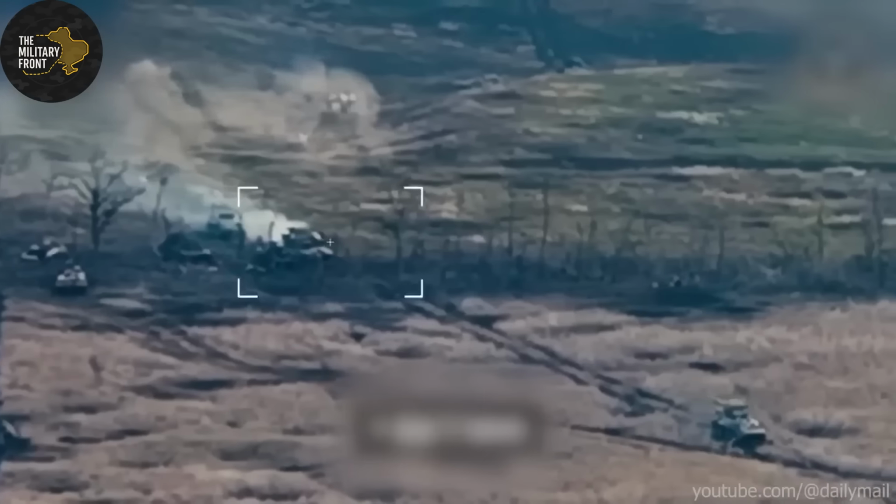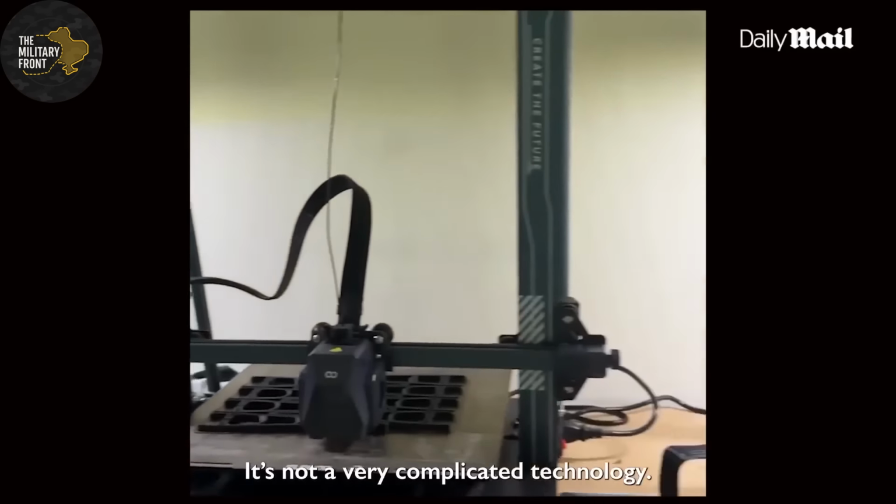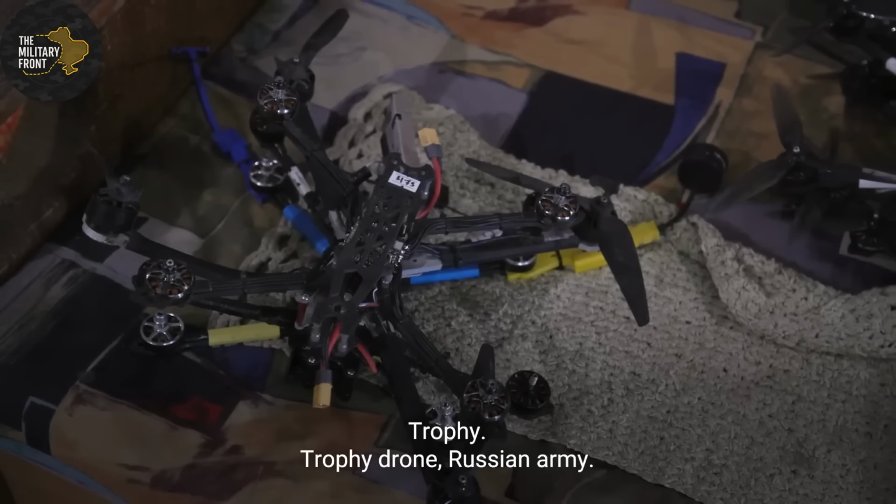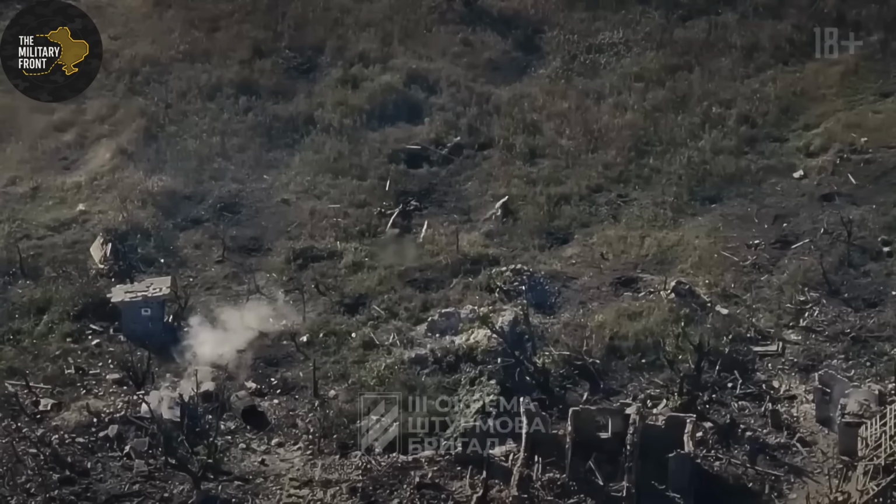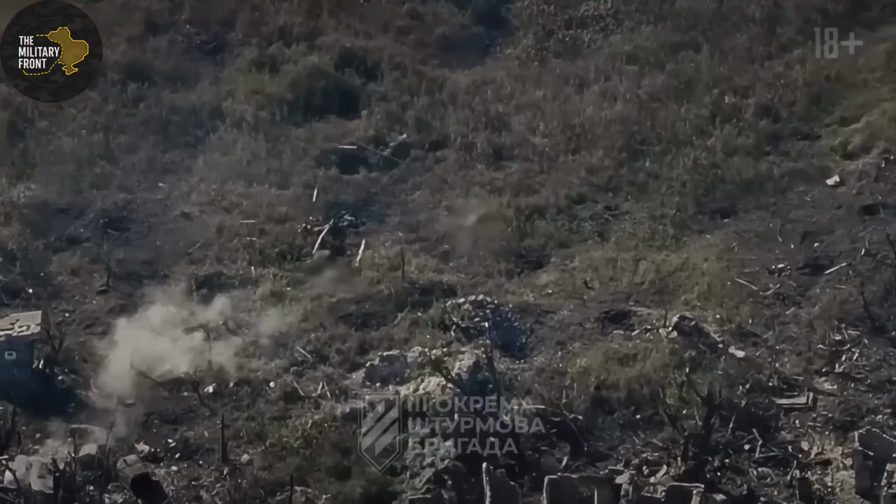00:30 to 03:00 hours. The hunt begins. Drones patrol enemy positions systematically. Operators search for thermal signatures. They engage any concentrations of personnel they identify. The killing happens in silence, except for those final 3 seconds of buzzing.